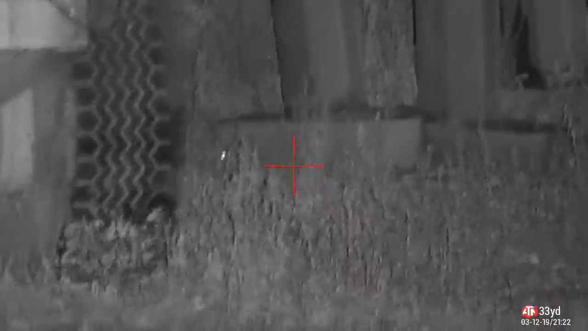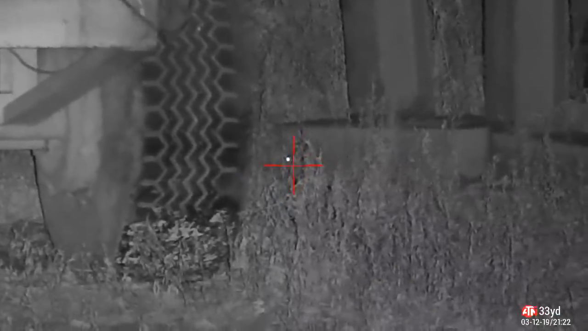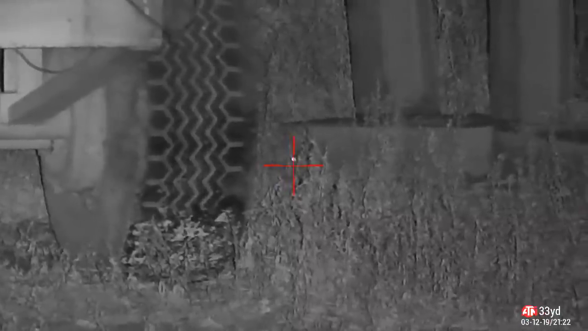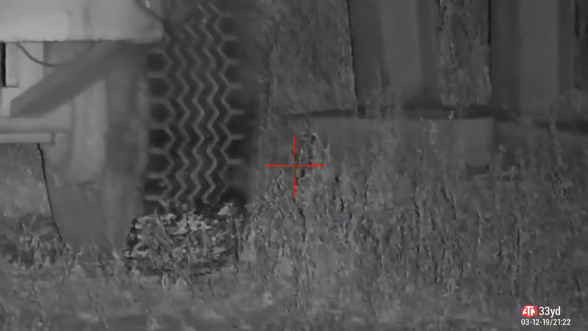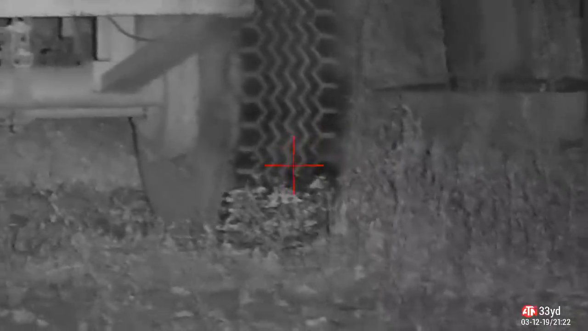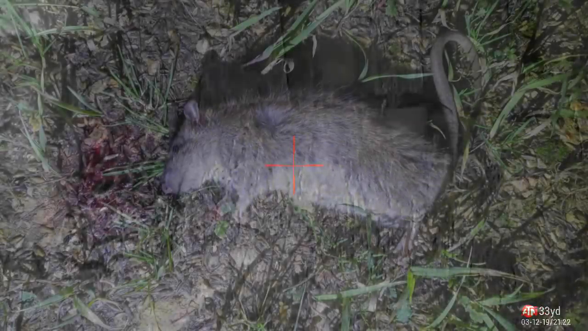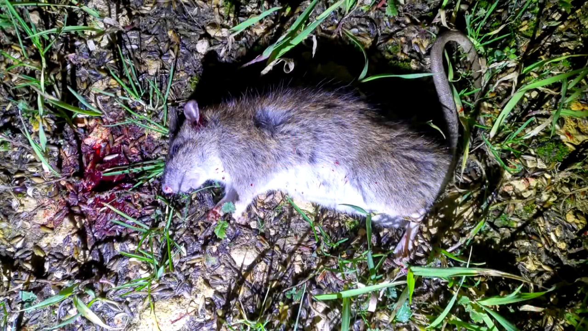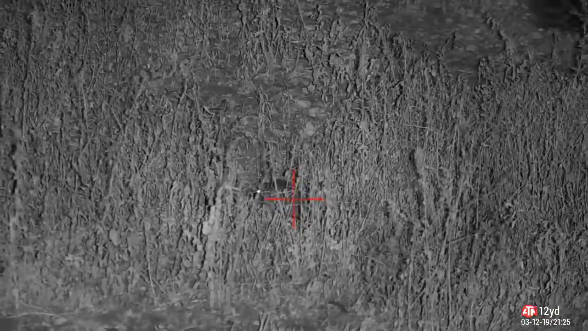Just to the right of him, there's another one, sitting there. Must have seen what's gone on, must have seen his mate shot in the face. So what does he do? He gets shot too. I lasered him at 33 yards, slightly further back. I heard a ping when the pellet landed, so I thought I'd missed. But as it happened, the pellet hit bang on target, straight through the brain box, out the other side, and hit the foot of that steel framework there. Right behind the ear. Very happy with that.